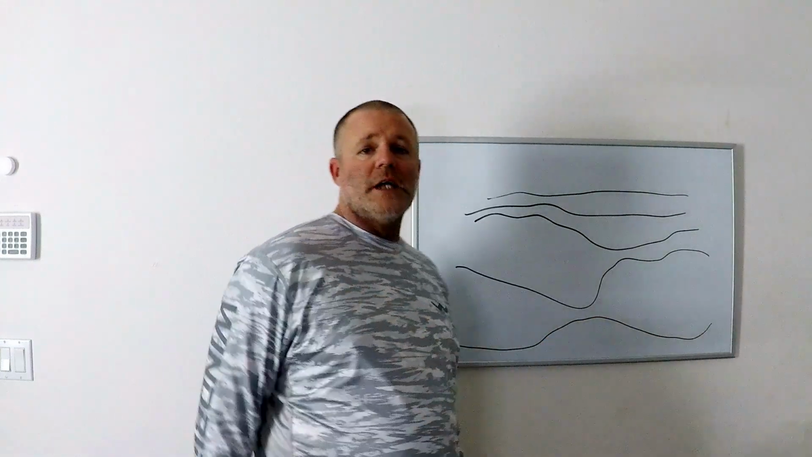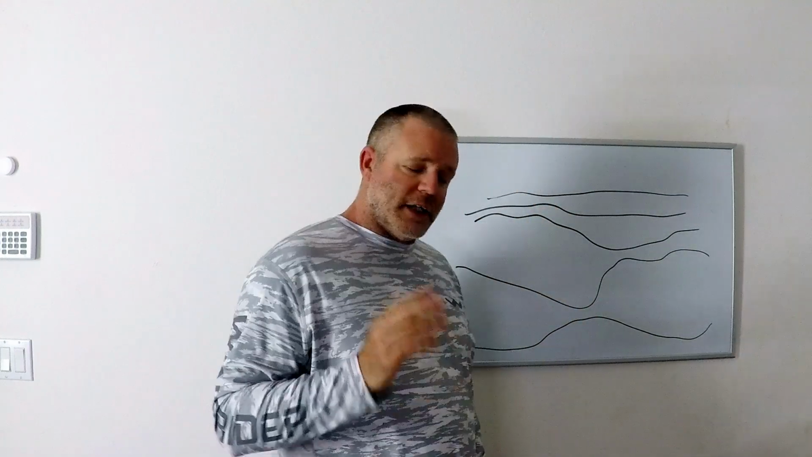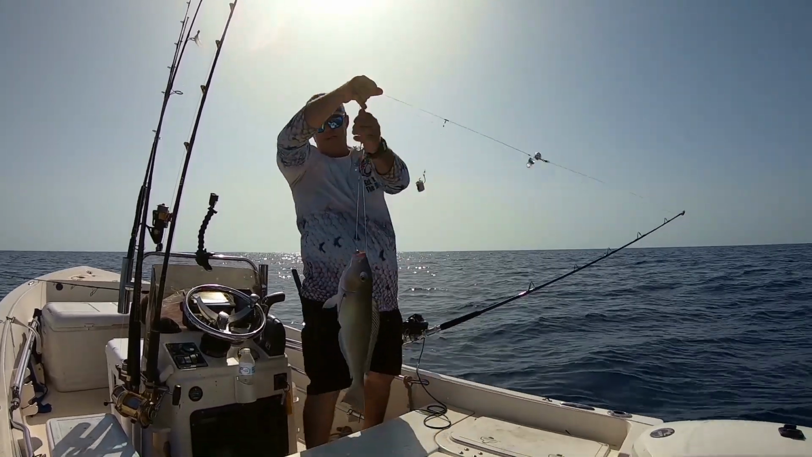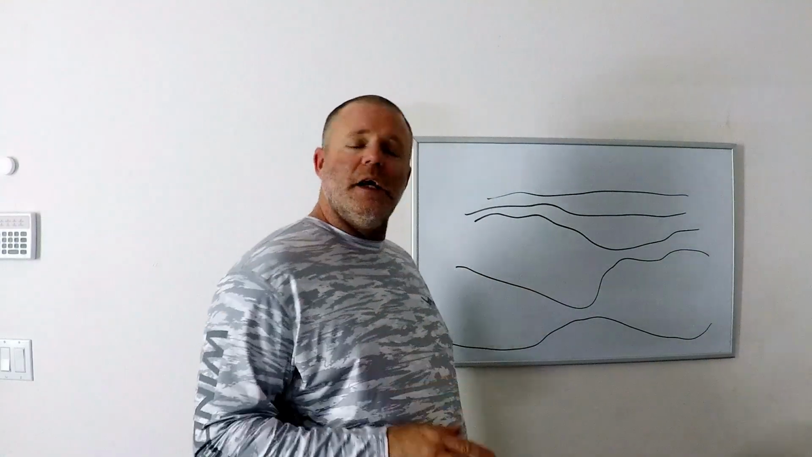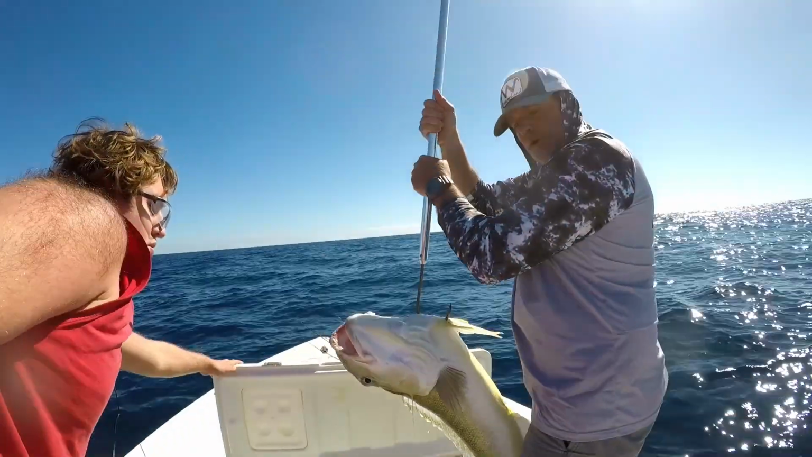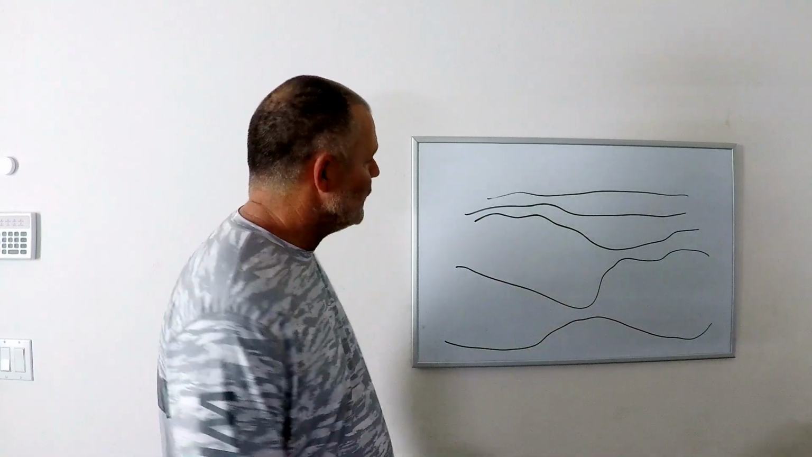Now, depending upon what tilefish you're looking for depends upon how deep you're going. Here are the facts about where you find blueline tilefish, also known as gray tilefish. They are between 400 and 600 feet. And if you're looking for golden tilefish, those big monster golden tilefish, they're found between 700 and about 850 feet.